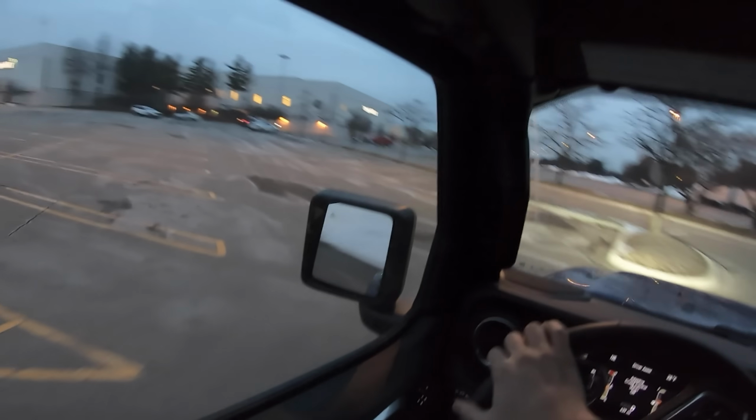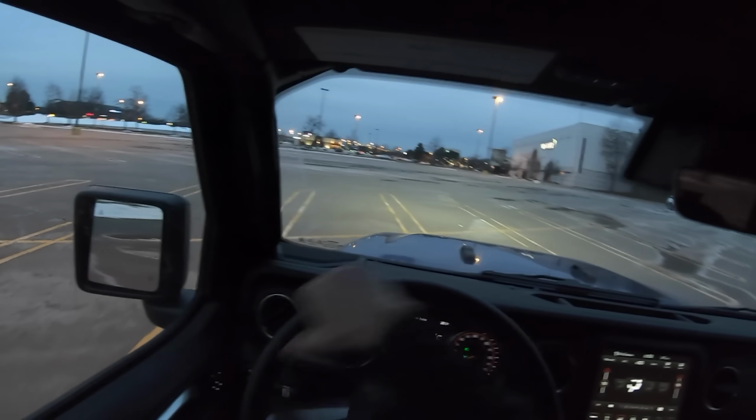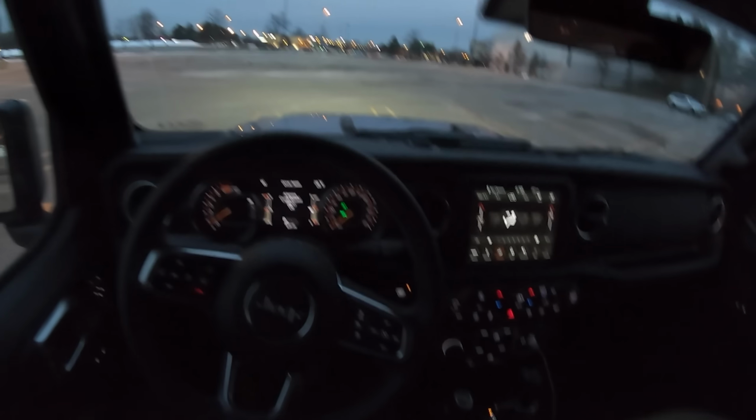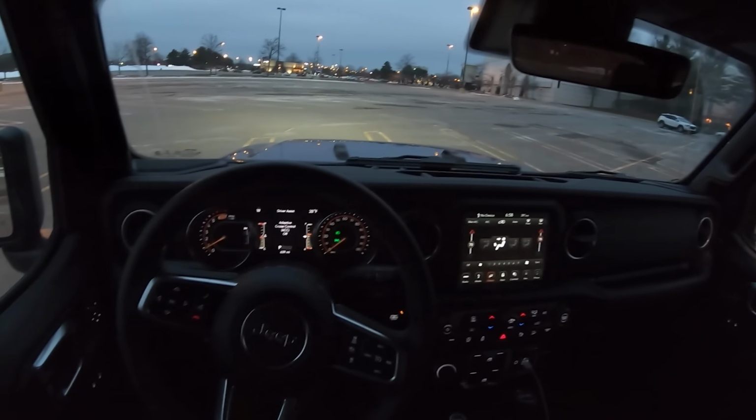All right, guys. Well, I think that sums it up for the Wrangler for me. There are probably millions of ways to spec these things. I do love this blue. This is a really nice color for the Wrangler. I think it's probably one of my favorites.